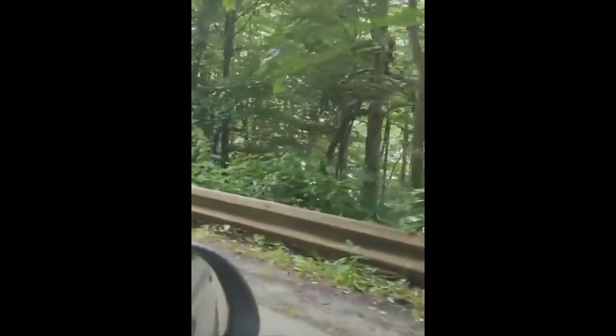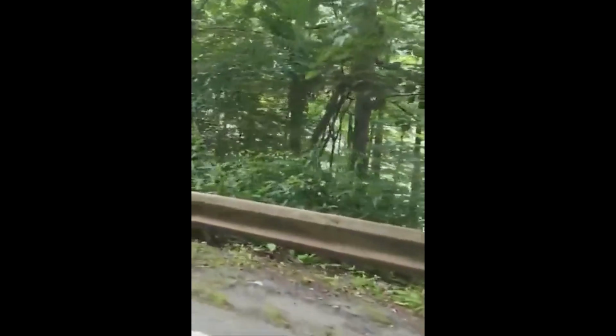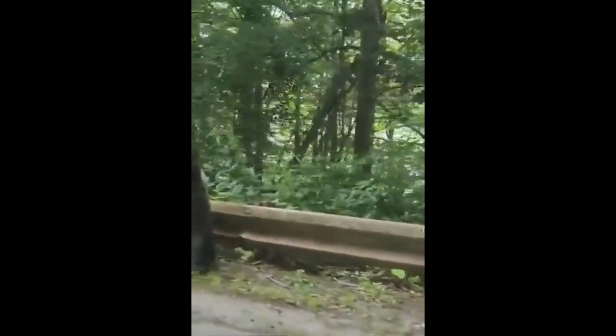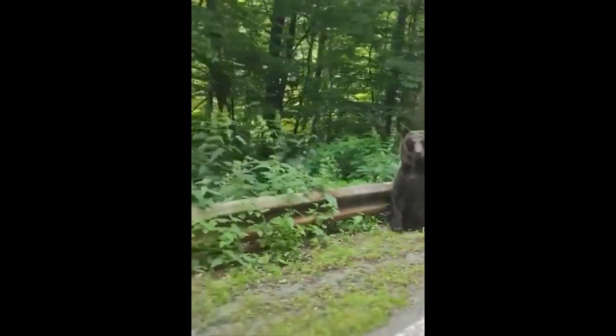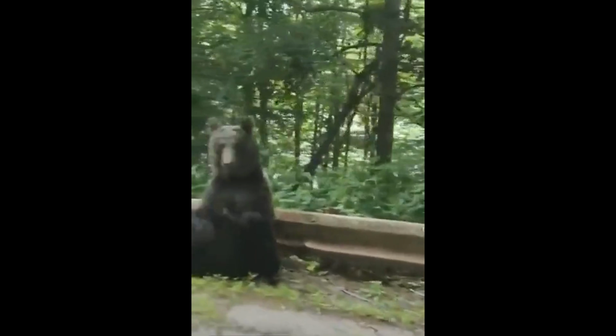However, as the car continued past the bear, something extraordinary happened. Oh my god! Oh my god! Oh my god! The bear waved at them.